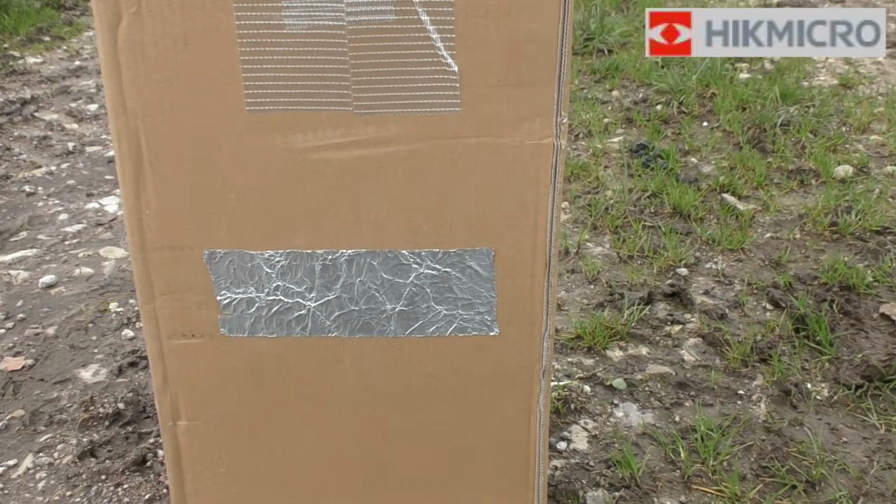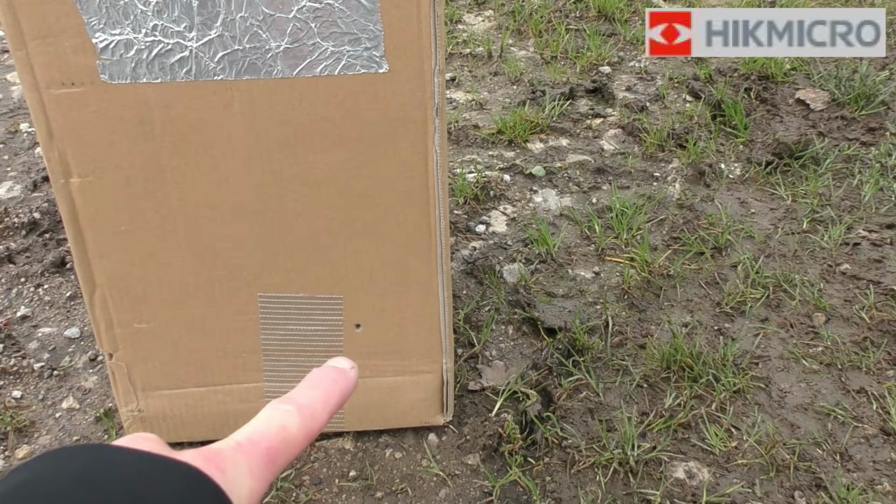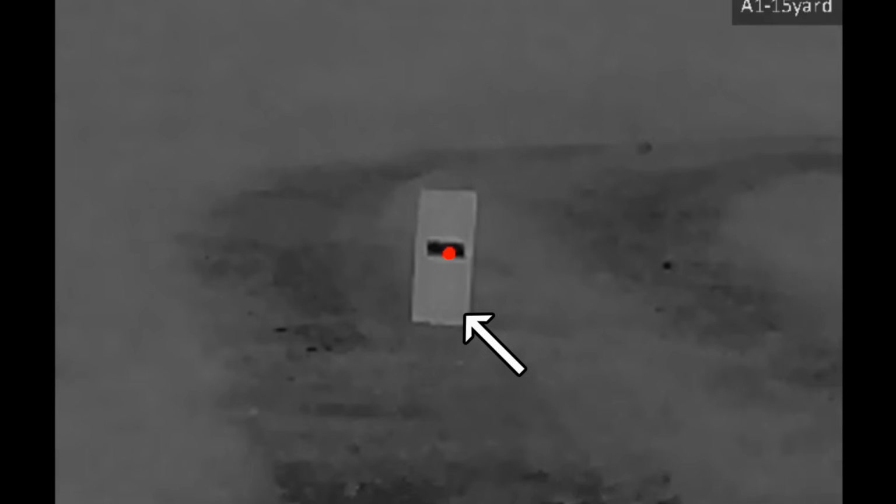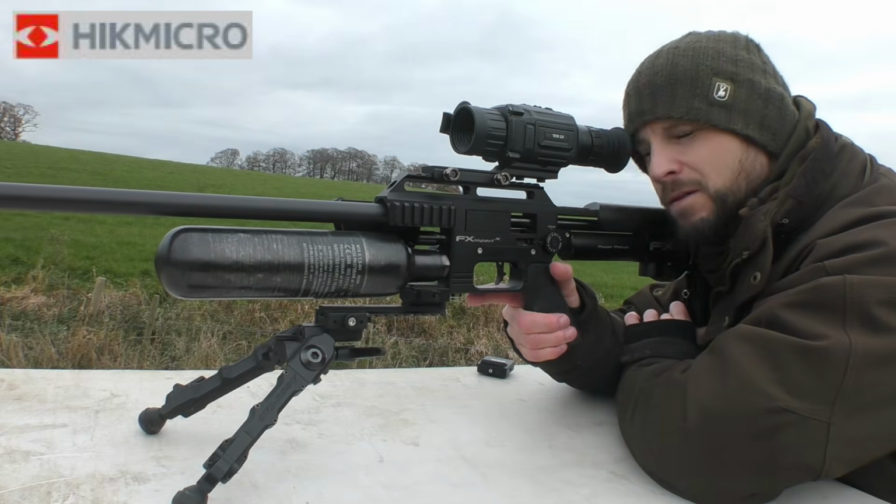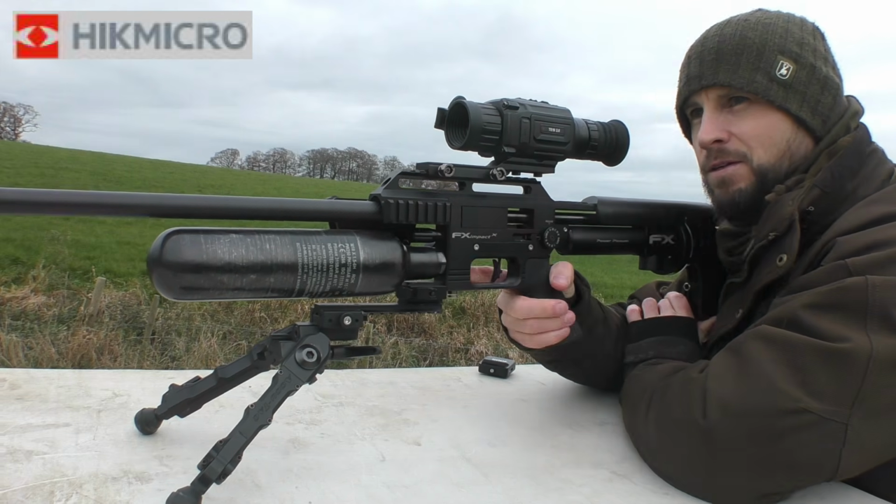Just a quick look at the target. I was aiming roughly in the centre there. You can see it's right down there. So I'll just need to re-zero that and get it back onto target. So that's zero rechecked. I'm just going to fire the second shot now. See how close we are.